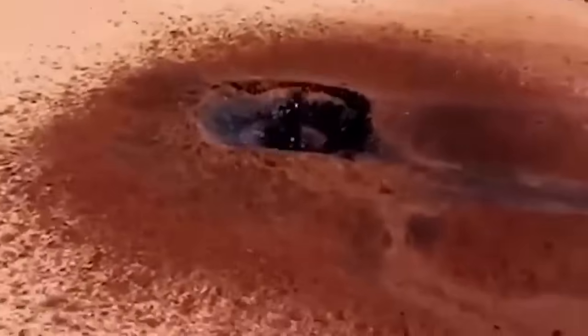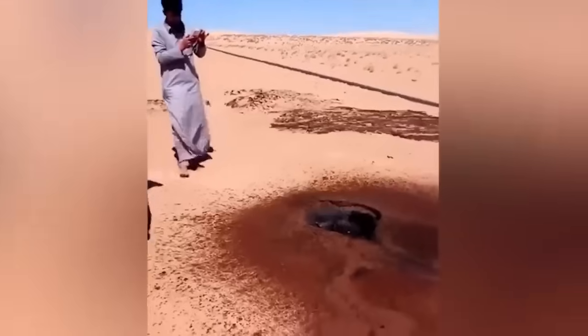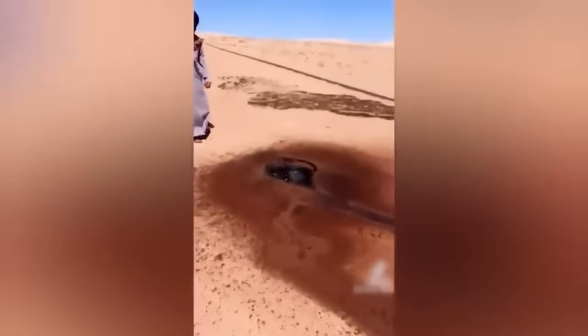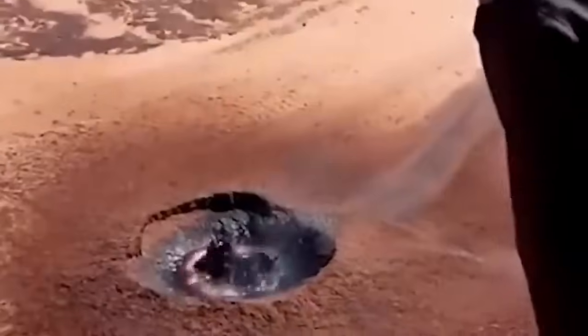Some said it was the pit of the Sarlacc, a beast believed to be living beneath the desert sands. The others called it a desert monster coming out of its hiding place. But in reality, it's actually neither of these, as it was a small reserve of oil found in the middle of Egypt's desert, and due to extreme heat, the oil looked like it was about to burst out of the small hole.